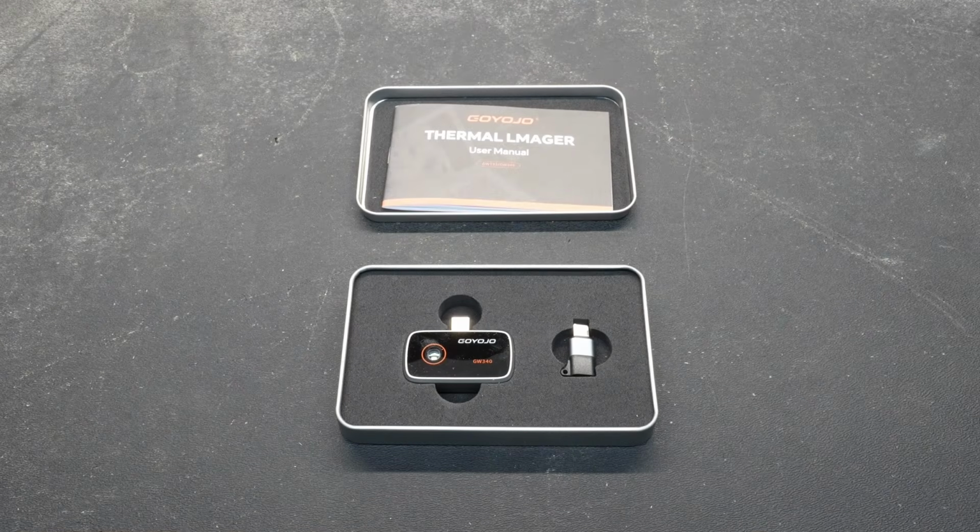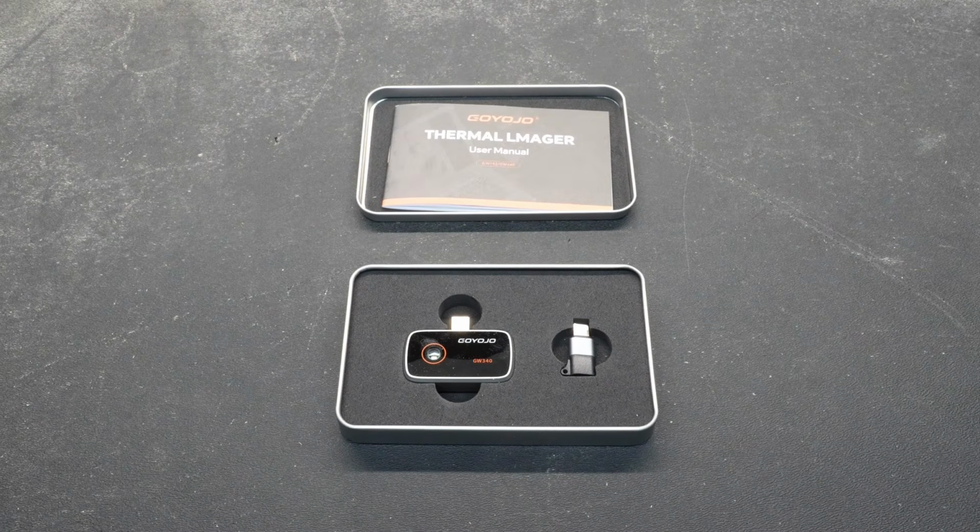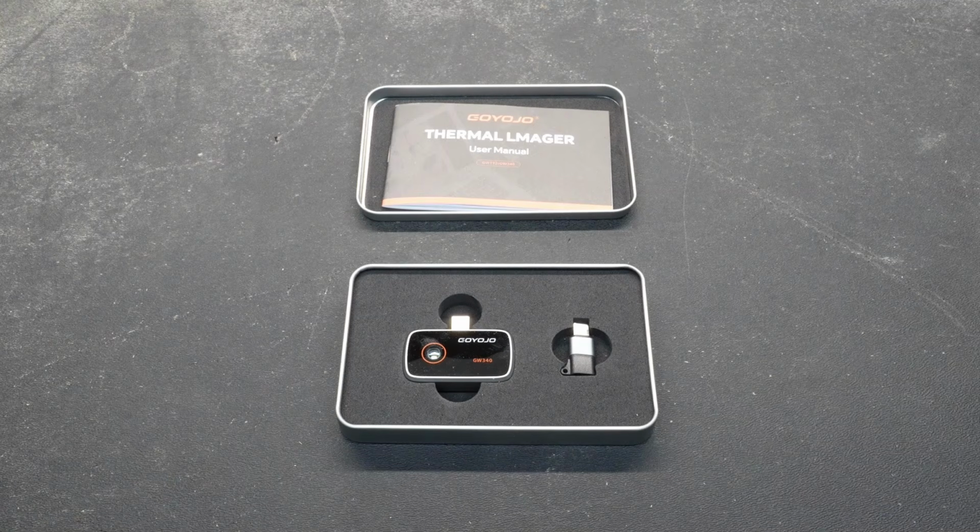So there you have it, a really small thermo imaging camera that works exceptionally well. The resolution is really good, as you could tell. The software is pretty much feature-filled. It has everything that you would need. I like the fact that it'll do video. I like the fact that you can do quick snapshots. If you're working with a customer, you're going to want to send those to them if you're finding problems on, let's say, a vehicle that you're working on.